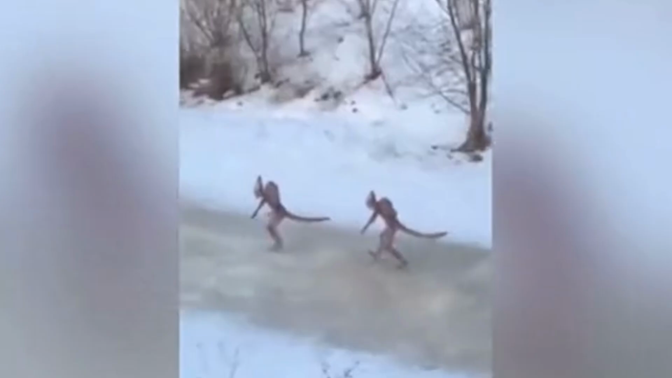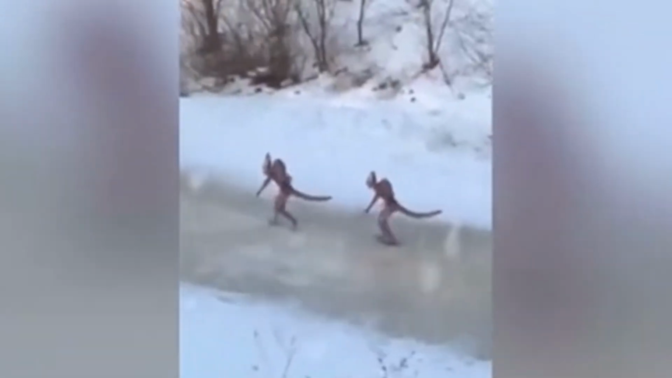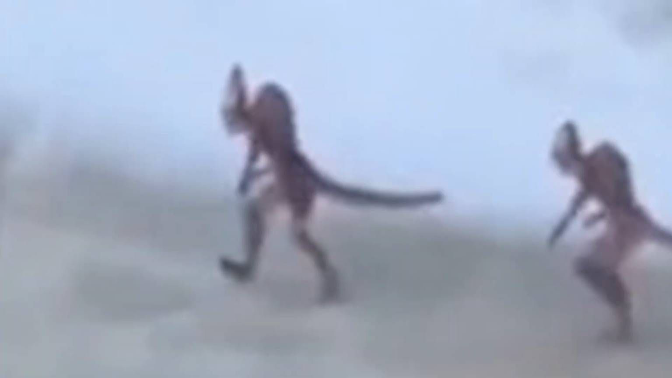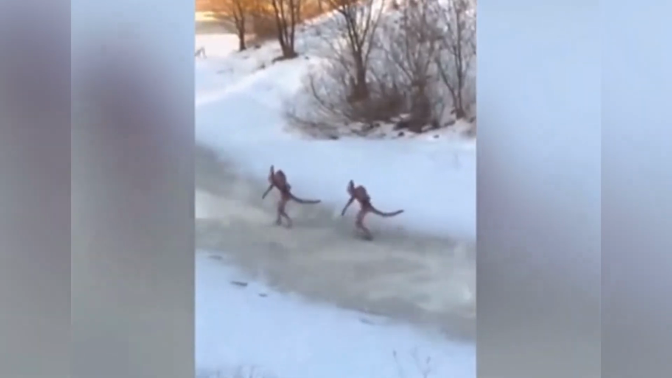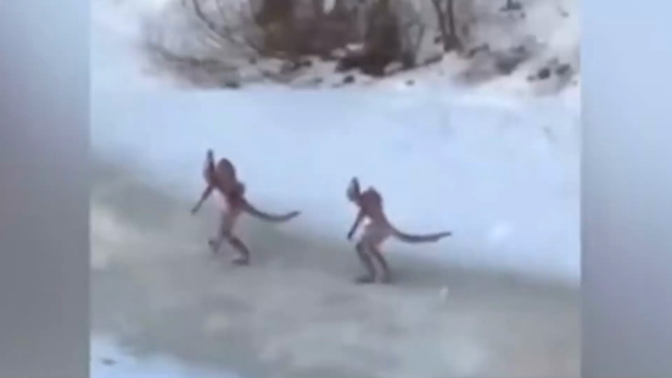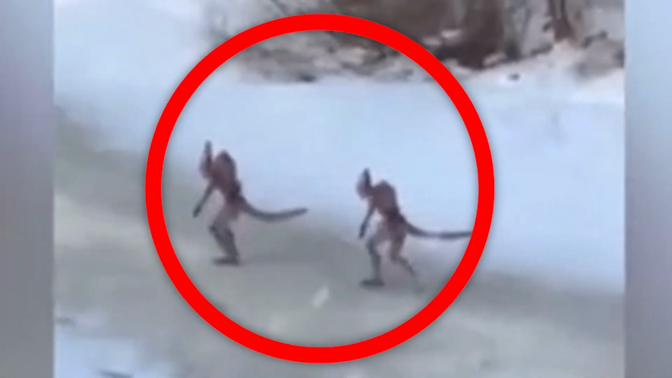Are these beings genuine evidence of the extraordinary, or an elaborate hoax designed to send shivers down our spines? Perhaps advancements in prosthetics and costume design have become so sophisticated that the line between reality and fabrication is blurring. Special effects teams can create incredibly realistic creatures, and the internet is a breeding ground for elaborate hoaxes. But what if there's a sliver of truth in this video? Could it be a glimpse of a hidden race existing undetected amongst us?